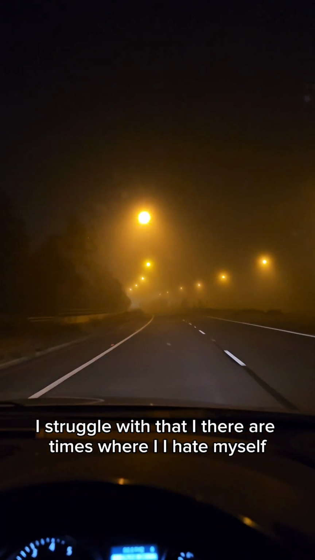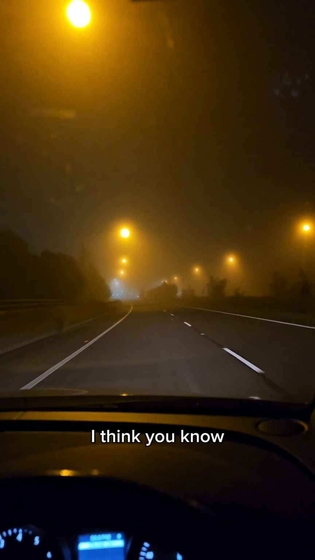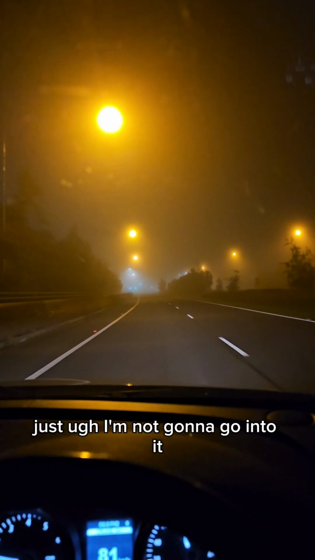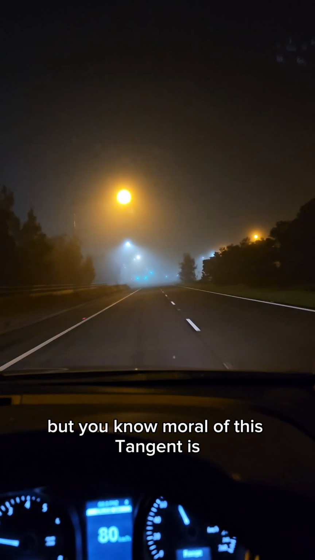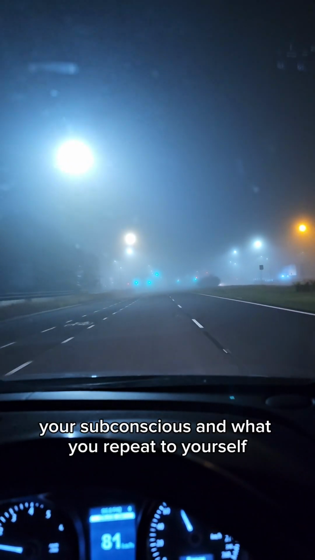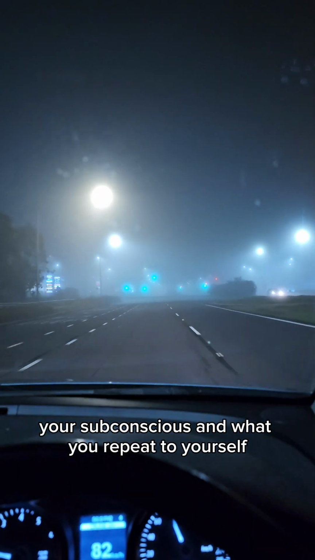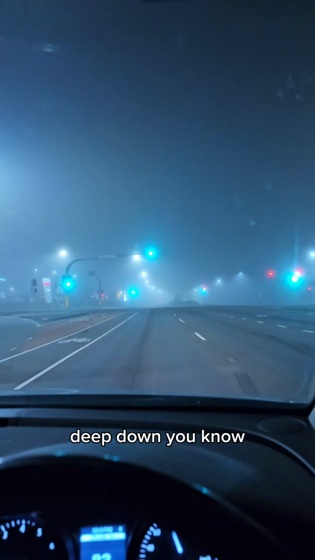I struggle with that. There are times where I hate myself. I'm not going to go into it, but the moral of this tangent is your subconscious, and what you repeat to yourself and what you think about yourself deep down.